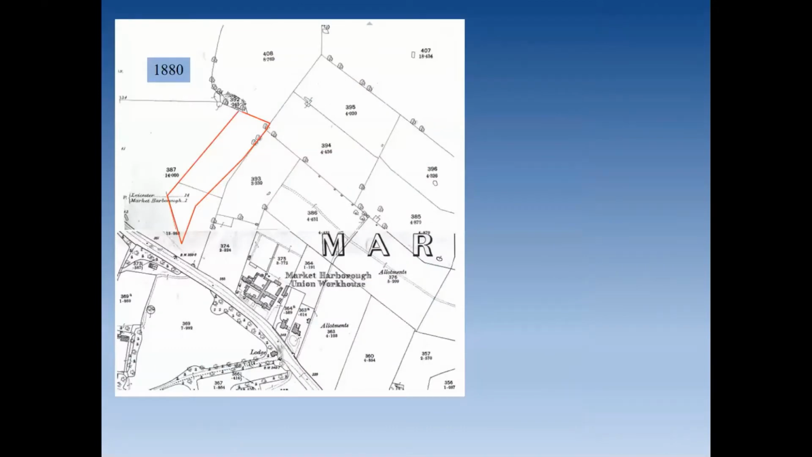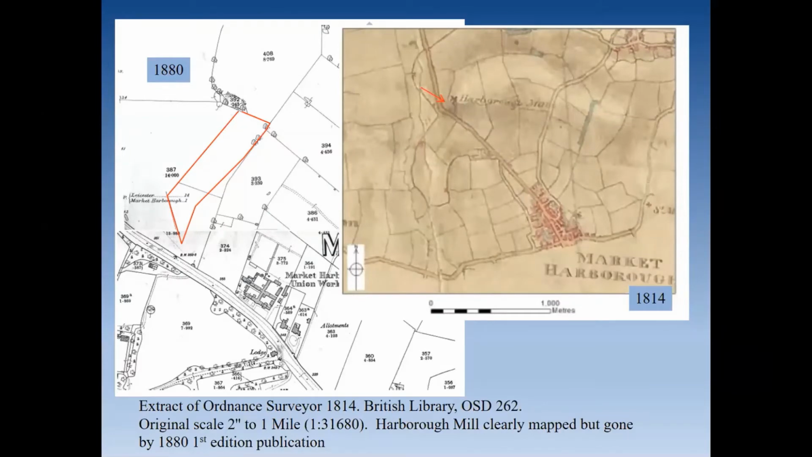Now, here is the development area, and it's been laid over the 19th century Ordnance Survey mapping from 1880. So that's really just showing us parts of 2 fields. We're not seeing any more on the late 19th century mapping than that. Now, if you look at the 2-inch Ordnance Survey mapping, the 2-inch to 1 mile maps dated from the early 19th century, and they were put together across England as the Ordnance Survey was starting to get its mapping act in gear. And the 2-inch Ordnance Survey map clearly shows in our location Harborough Mill.